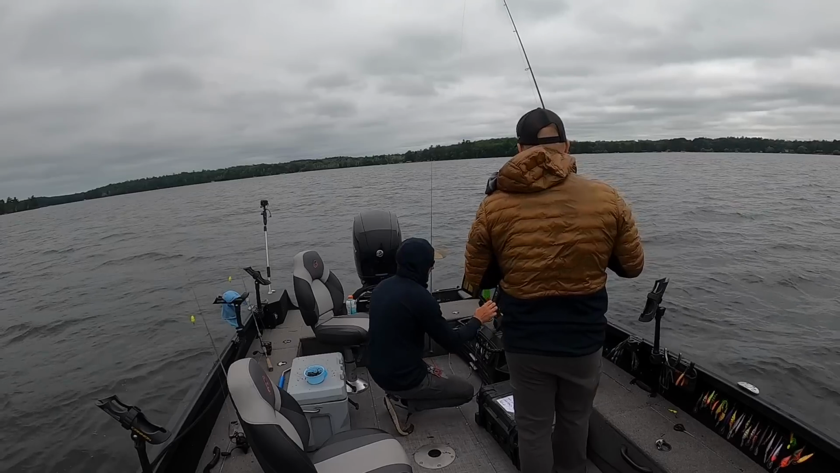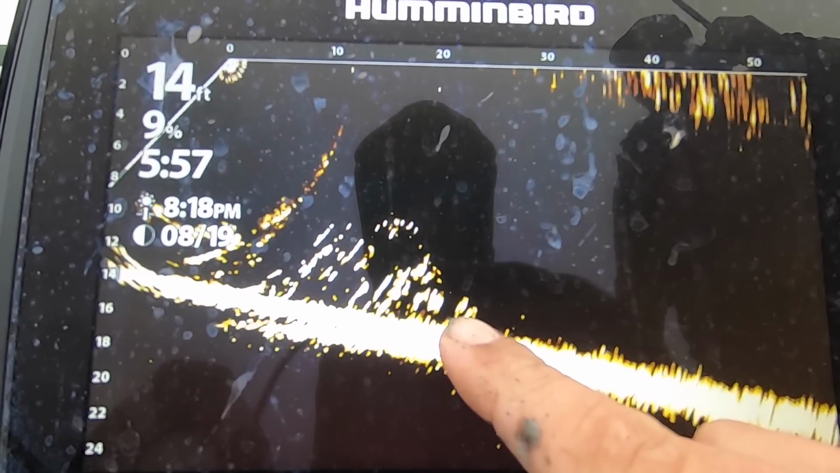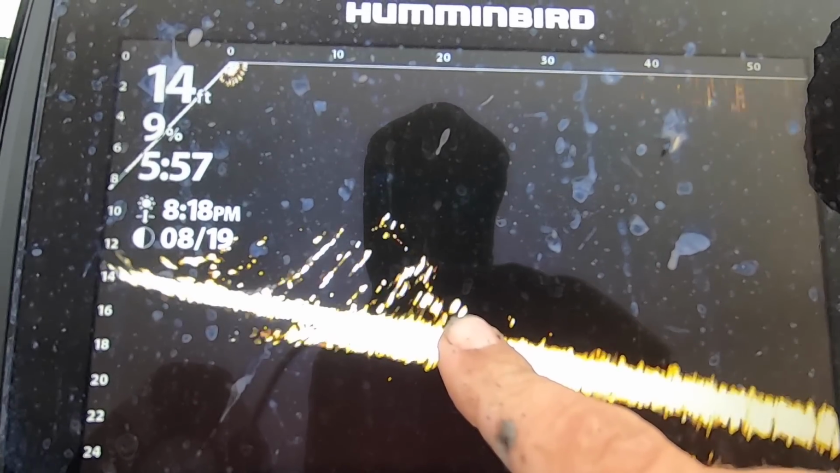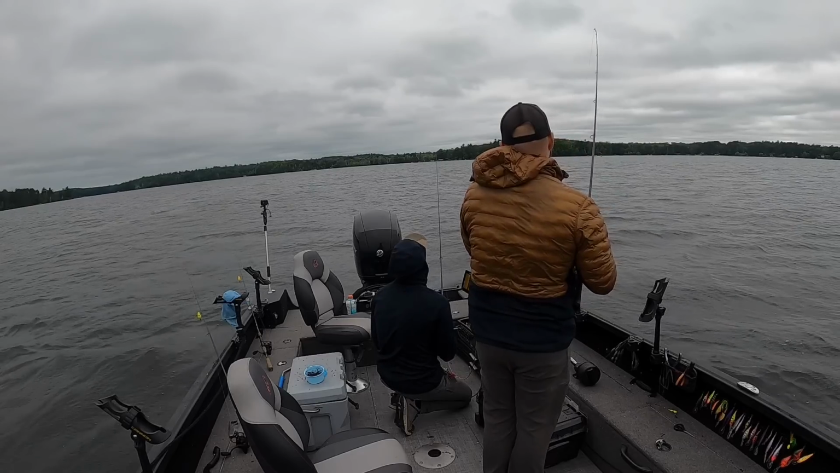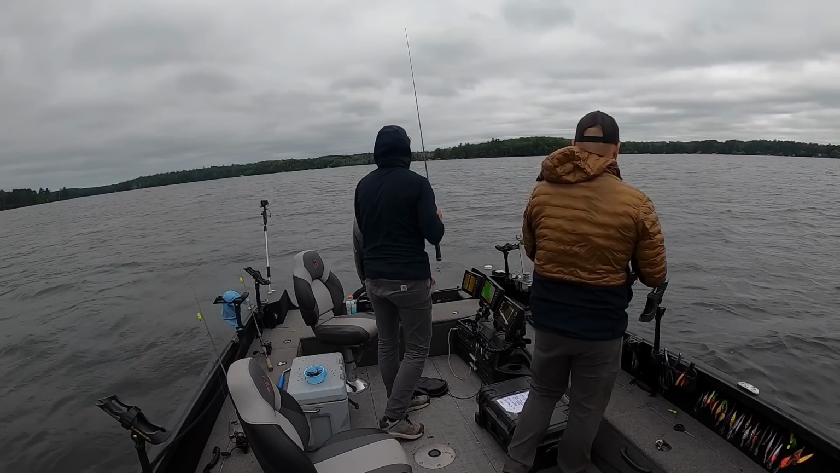All right, guys, I don't know how well you can see this, but I took a screenshot too, and here's actually our walleyes. This is a big cluster of weeds. There's 2 walleyes glued to the back side of that weed edge right there. And that is what we're fishing for. Now it's just a matter of making that pinpointed cast and hoping a couple of them bite.